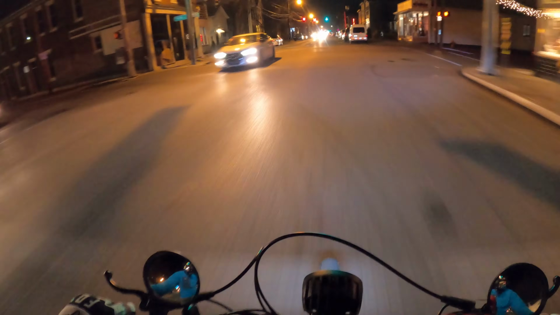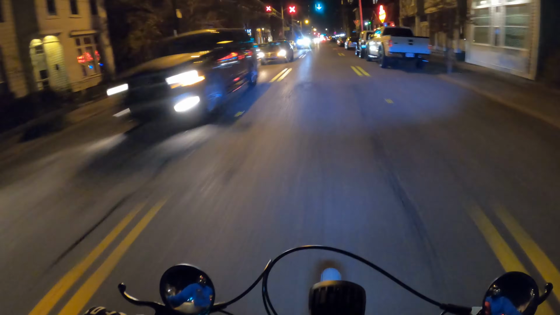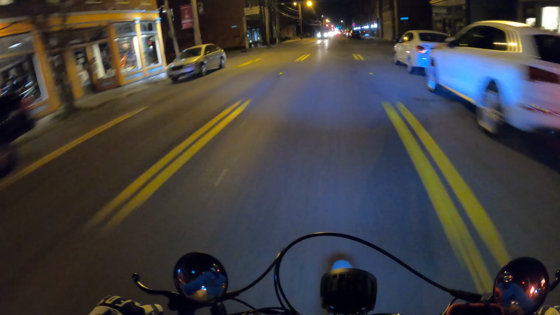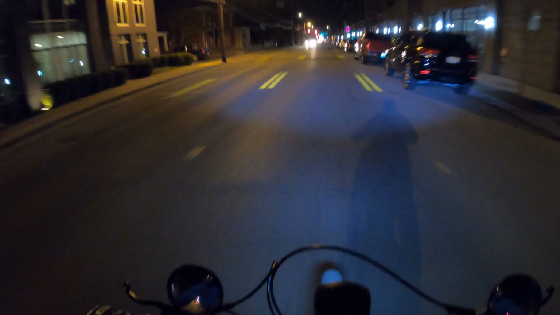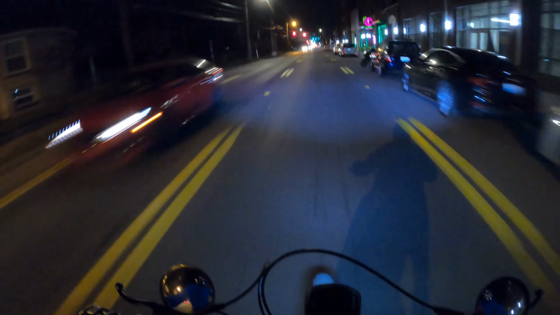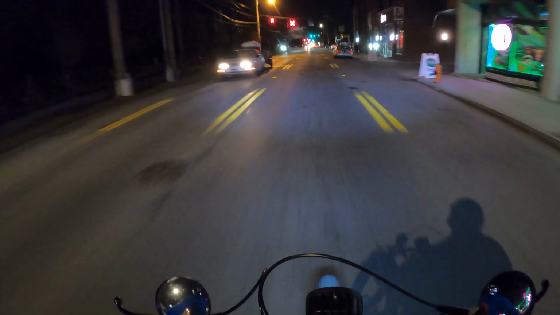And too, if you pay attention to the speedometer on this bike, it's not super accurate. It'll read a few miles per hour over what it's actually doing, just because of my weight and the tires and the inflation level the tires are at that I have on there. It doesn't read completely accurately.